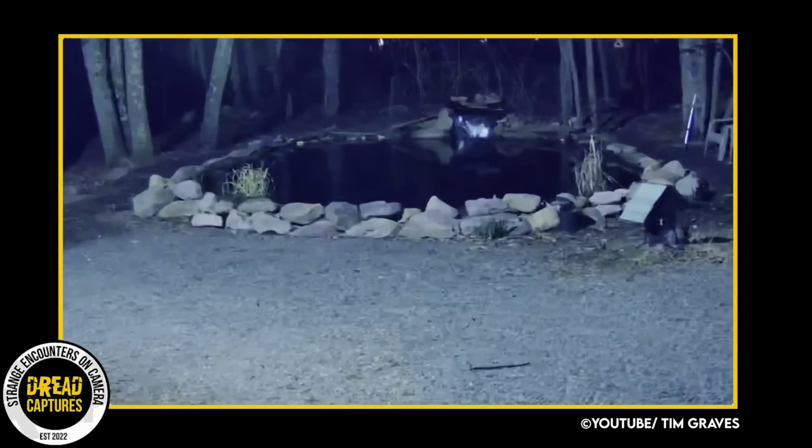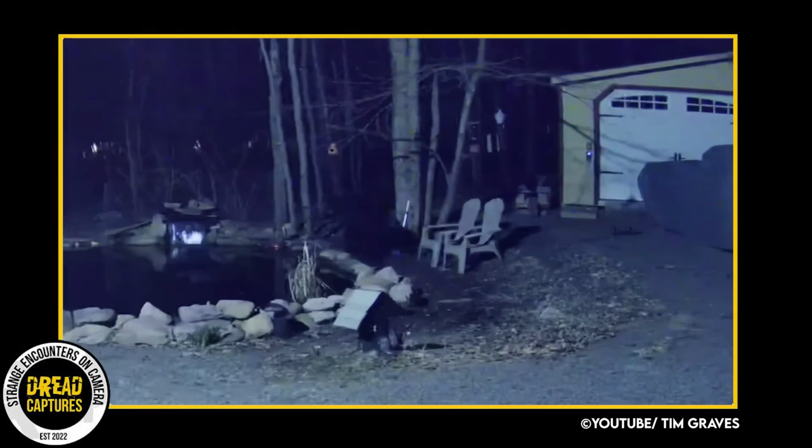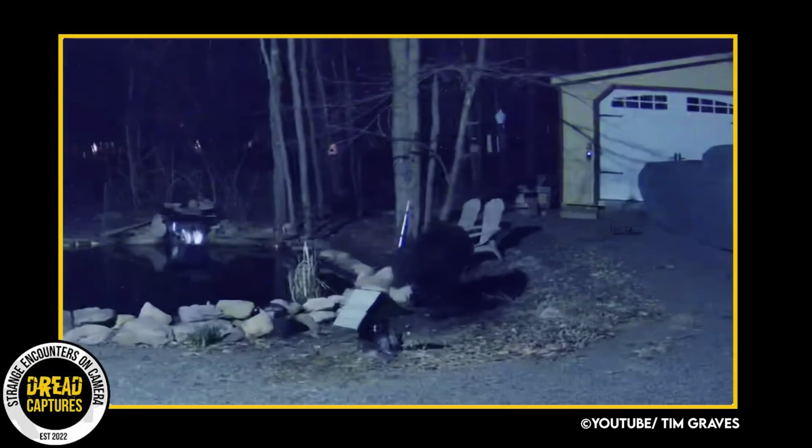Now, as the camera zooms in, what I think is most impressive is that I cut out about 45 seconds of this video. So very early on, the deer sensed that this predator was nearby. He hadn't even come into camera view. And look at this. Here comes this big guy lumbering out of the small wooded area in the background. Mr. Bear is about a minute too late.